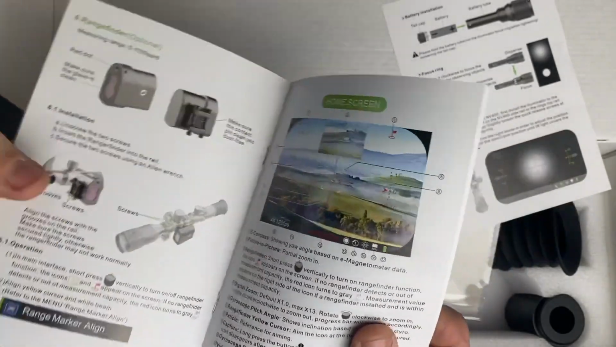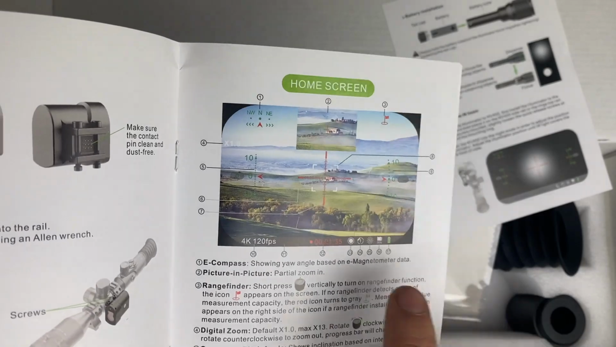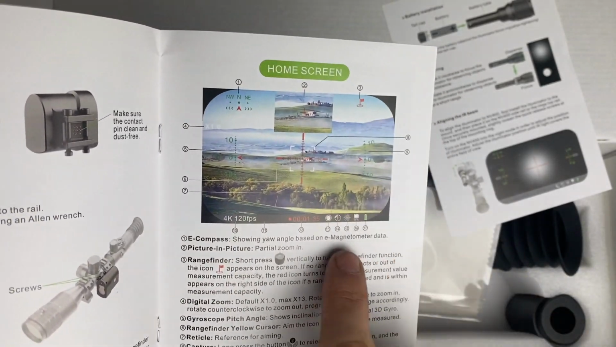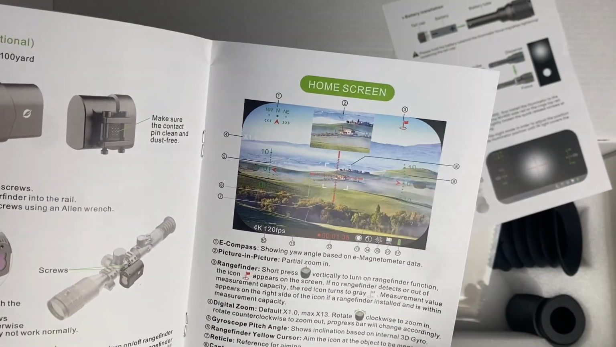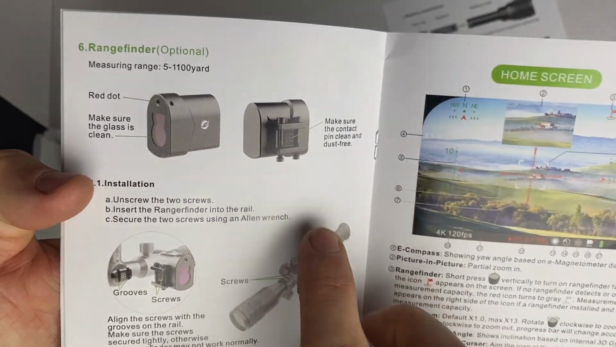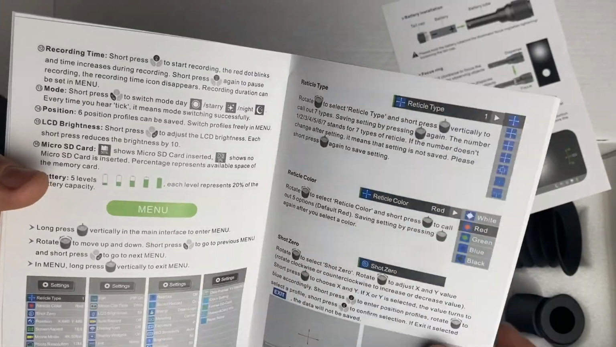But when we get back to here, see, this is what the screen on the inside of the scope looks like. You got all these little things. It's not circular like a regular scope. It's actually square, like you're looking at a computer screen, just inside of a tube. Yep, see, there's the little contacts for the rangefinder, like I was talking about.